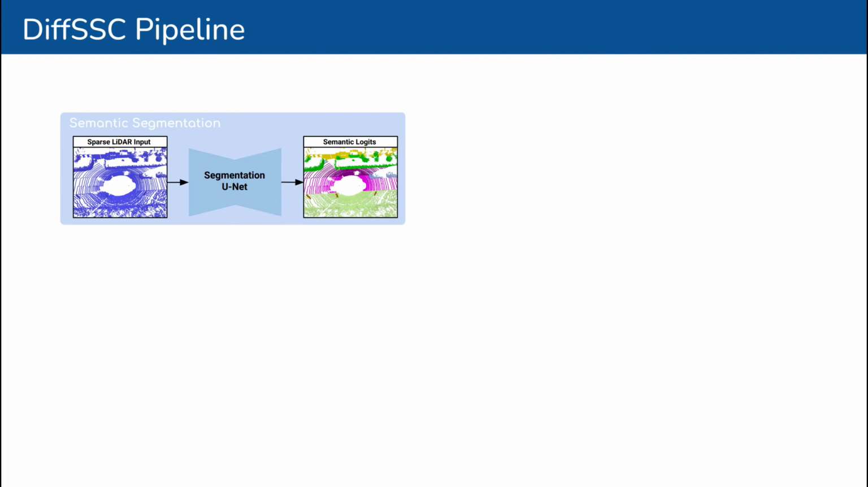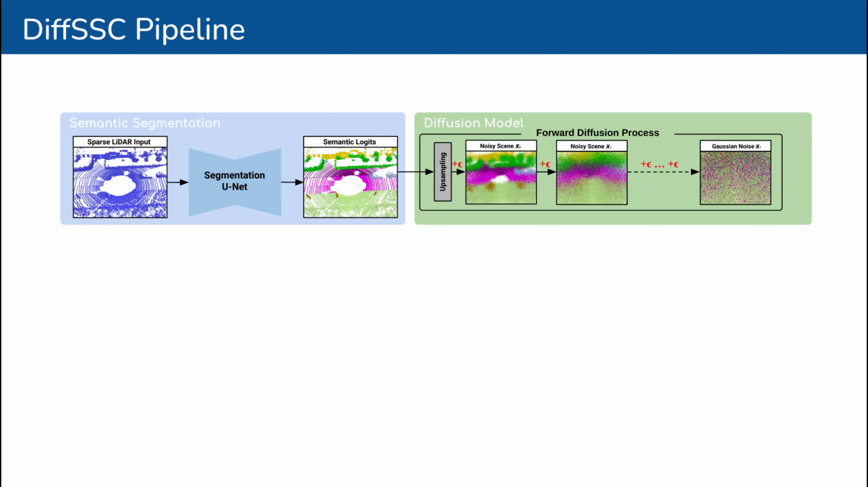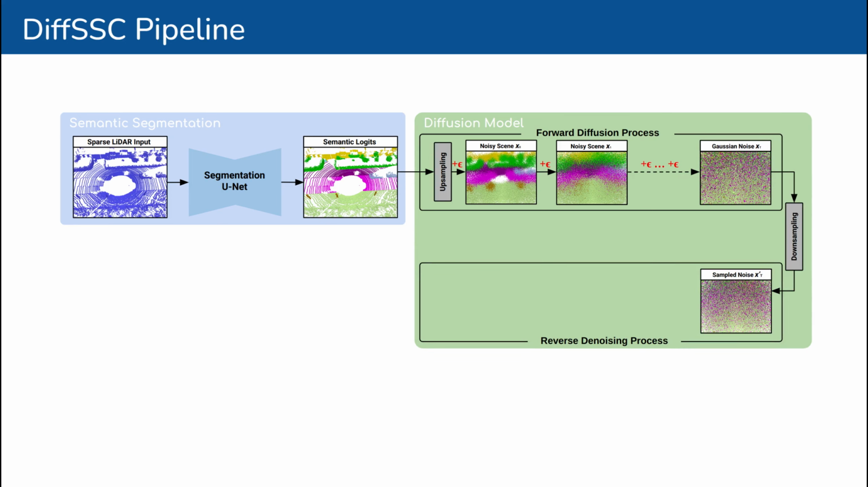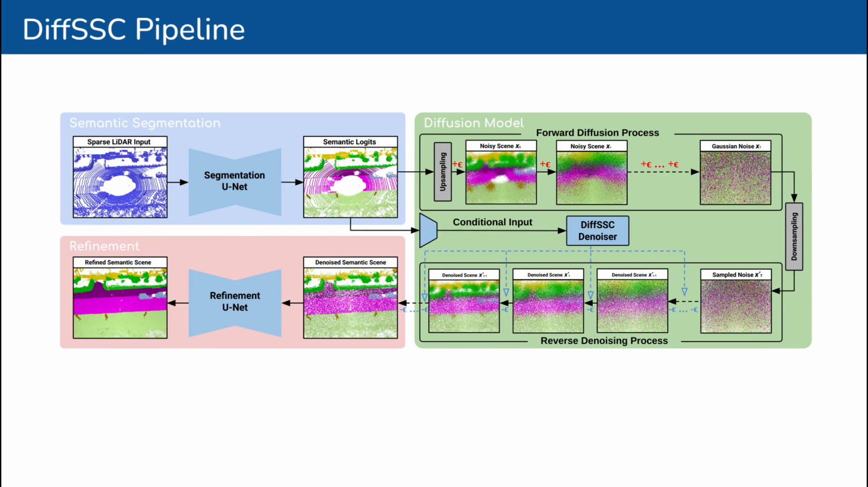refinement modules. The raw LiDAR point cloud is semantically segmented to generate initial semantic logits. The semantic point cloud is upsampled and undergoes a forward diffusion process until Gaussian noise. Then in the reverse denoising process, a denoiser takes the original semantic point cloud as a conditional input, then predicts and removes the noise to recover the dense semantic scene. To further enhance the generated scene, we use a refinement model that increases the density of the point cloud.